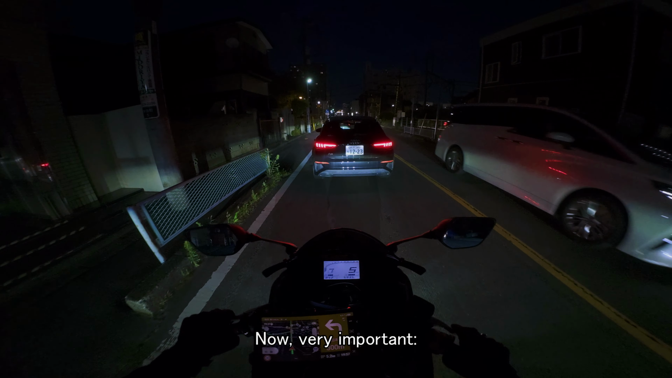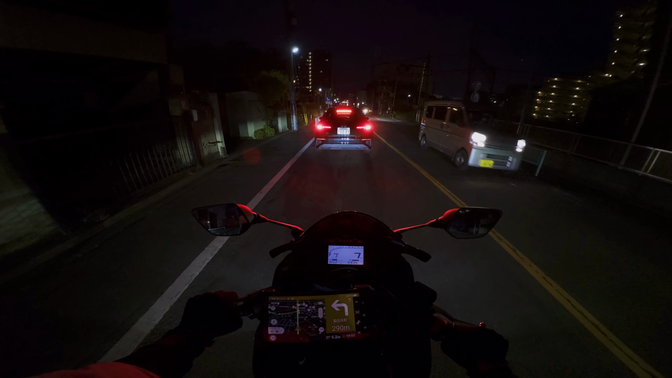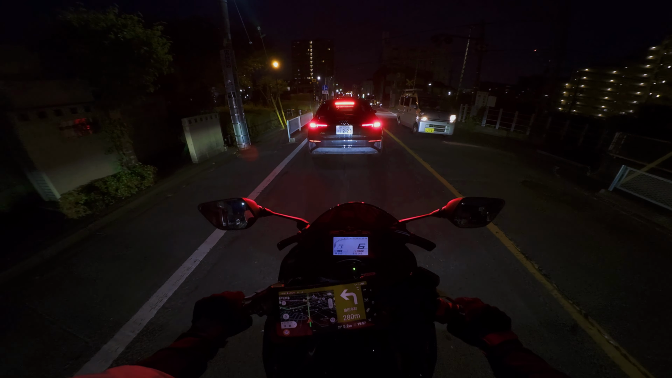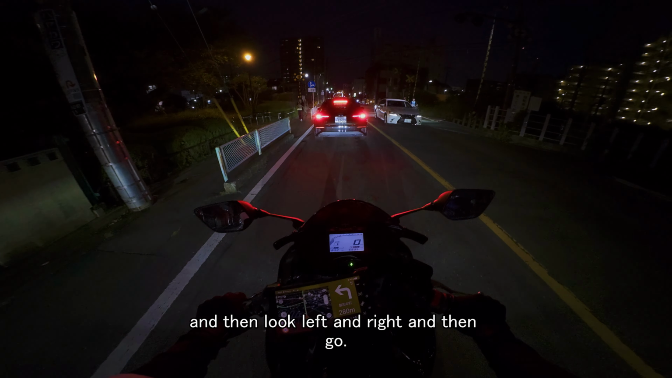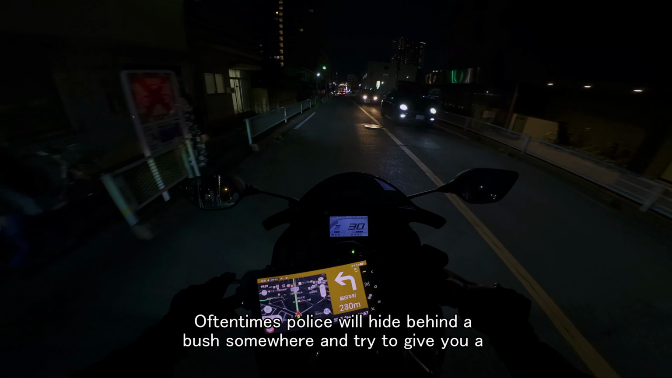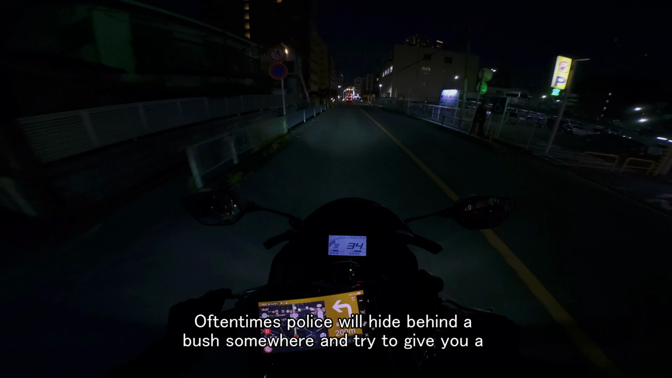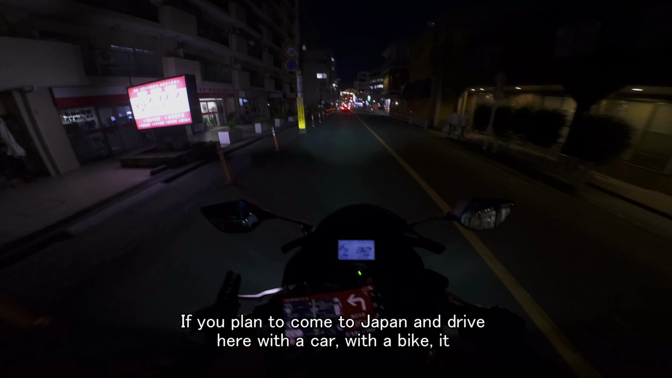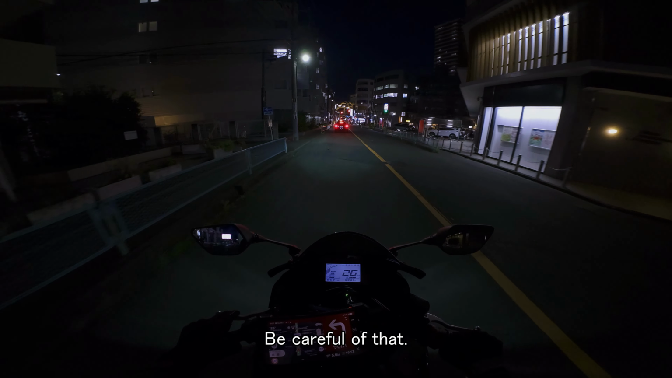Now, very important when you drive in Japan. On these railroad crossings, you need to stop. You need to make a full stop and then look left and right and then go. Oftentimes, police will hide behind a bush somewhere and try to give you a ticket for that. If you plan to come to Japan and drive here with a car or with a bike, it doesn't matter, be careful of that.